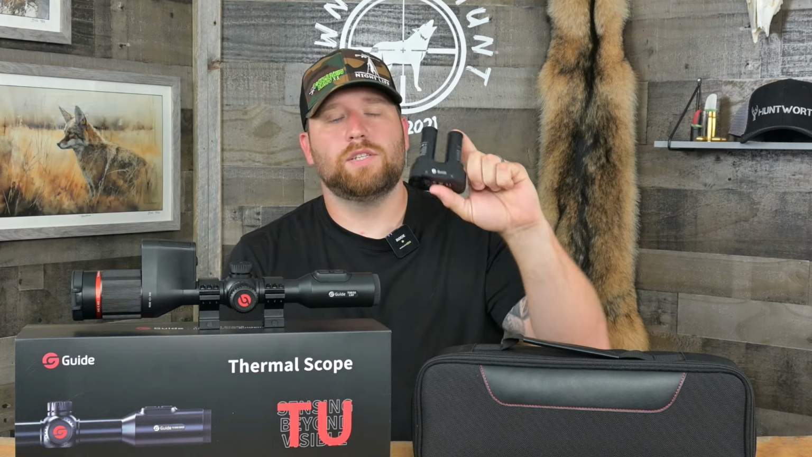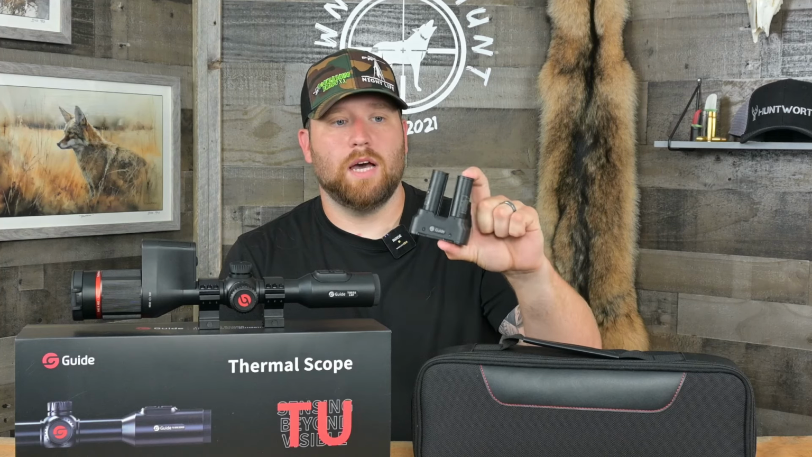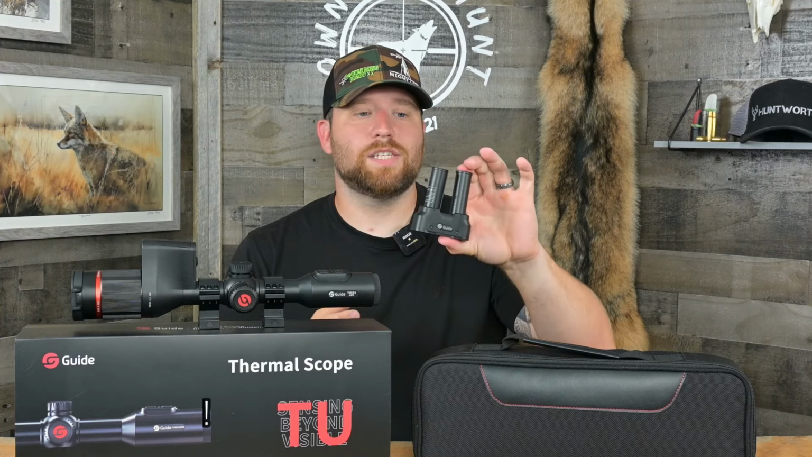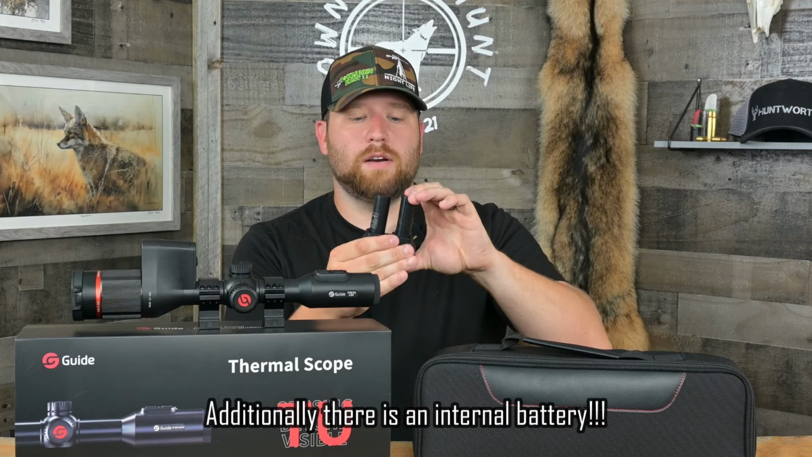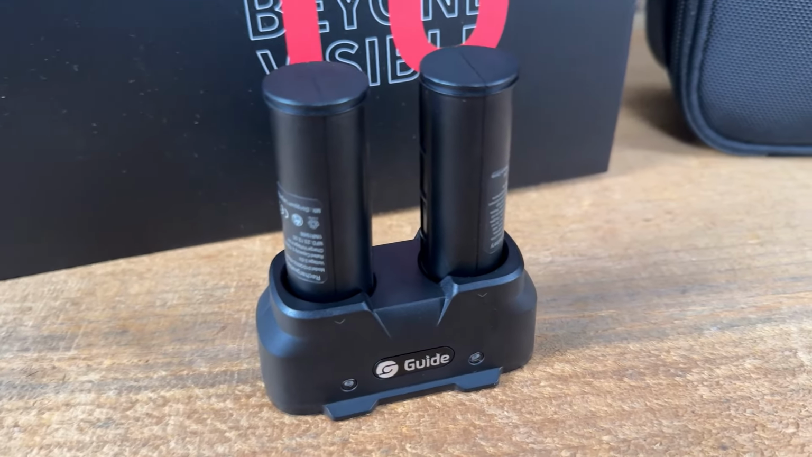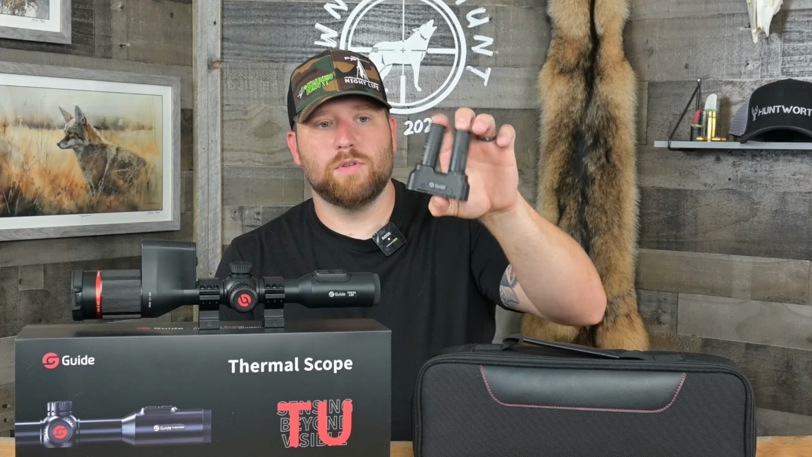Scope comes with 2 batteries, which is really awesome. They are proprietary batteries. You guys know I'm not a huge fan of proprietary batteries, but these are nicely done. Very reminiscent and similar to Pulsar's APS-2 and APS-3 batteries. They do go in the side of the scope, and I'll show you guys that in just a second. But these are very nice batteries, and you'll notice it comes with a dual bay charger. So you do got to line these batteries up in this charger so that they'll click in, but that comes with the dual bay charger.